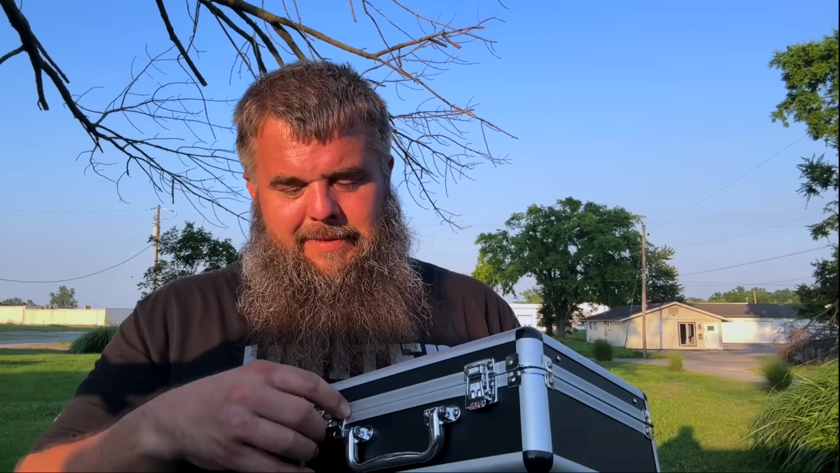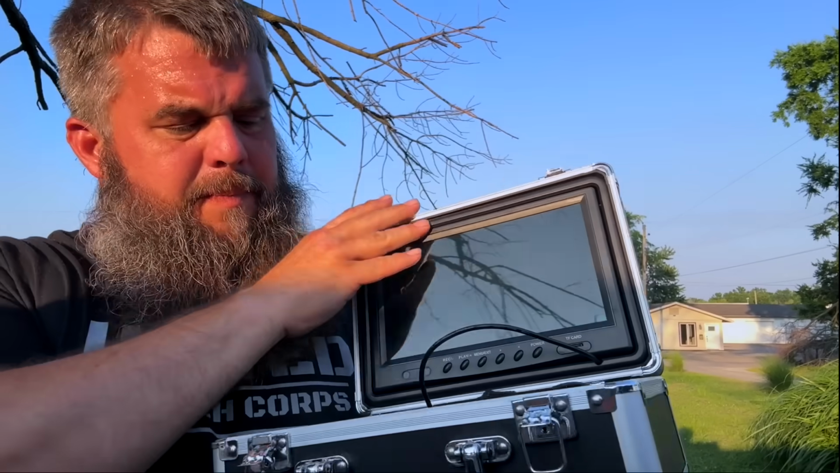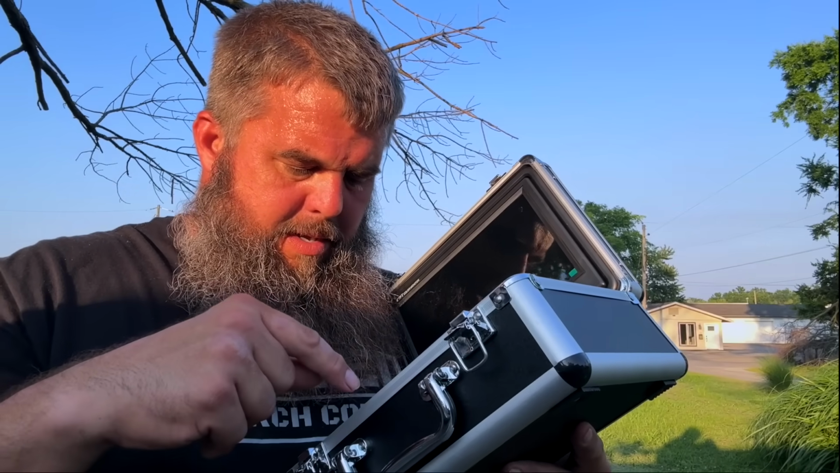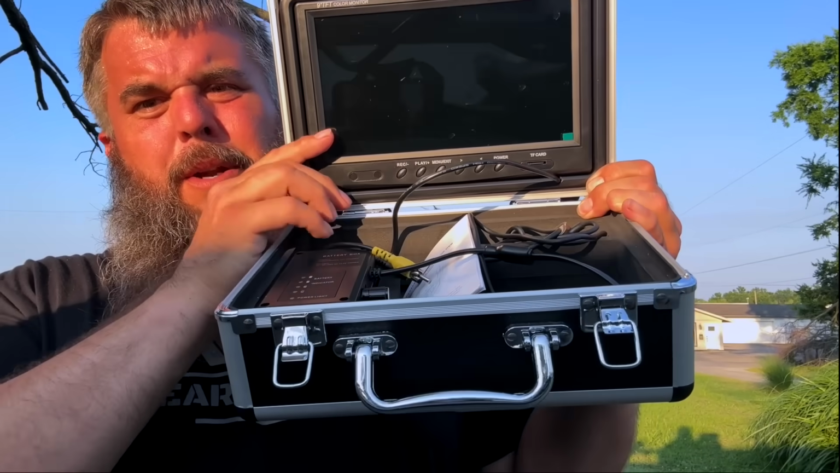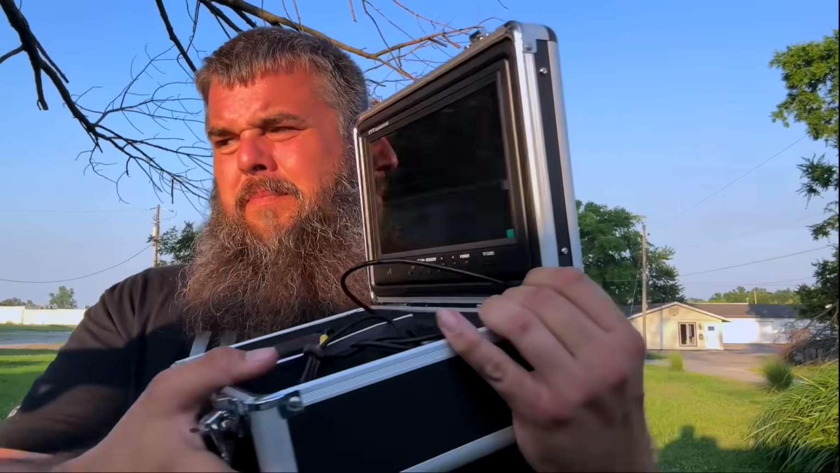Let me show you. What we have here is an LCD screen. It's a 9-inch LCD screen. Oh, and somebody forgot to turn it off. That ain't good. Okay, so the power's been on for like 4 days. I don't know if it'll affect it or not, but regardless, it's a pretty cool setup.